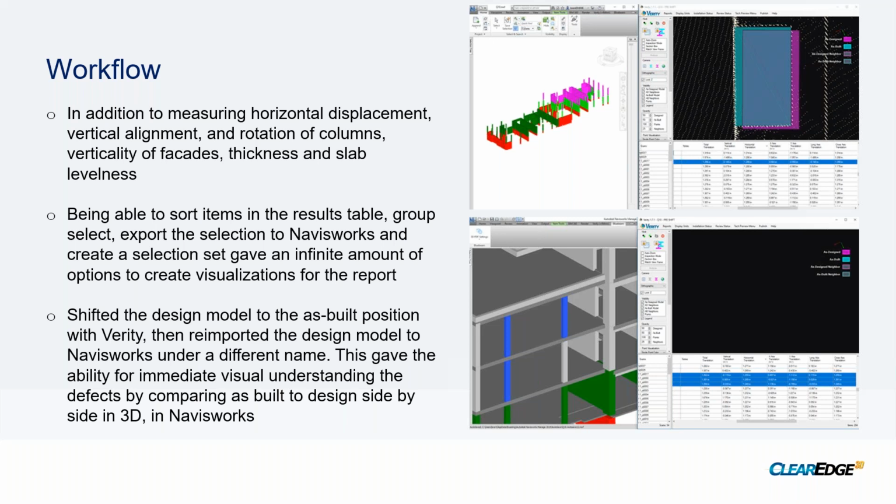And then you can create your band, select your band of items that fall within that area of interest, and then export that selection set into Navisworks. So now you have that selection that you've highlighted in your spreadsheet, if you like, selected inside Navisworks to create your own selection sets, and you can colorize them as you like. And this obviously gives you an infinite amount of options to create visualizations and various reports.